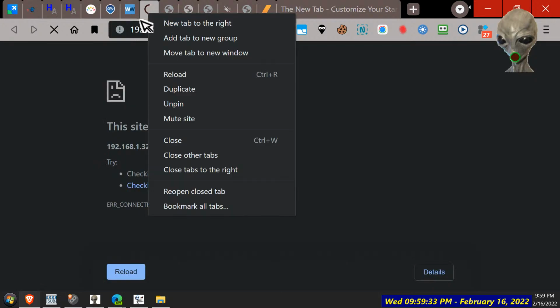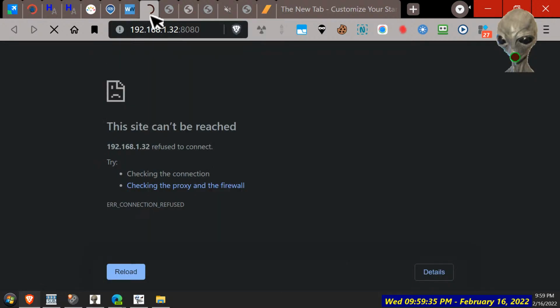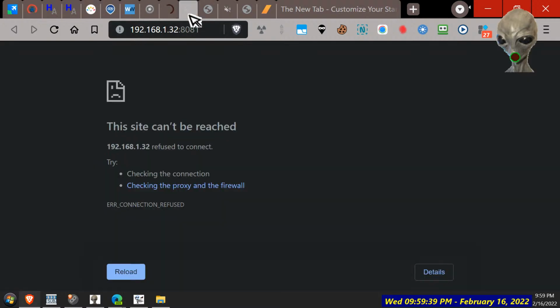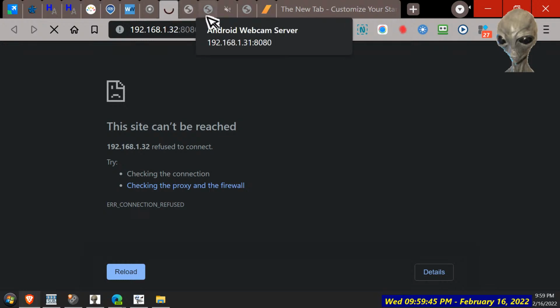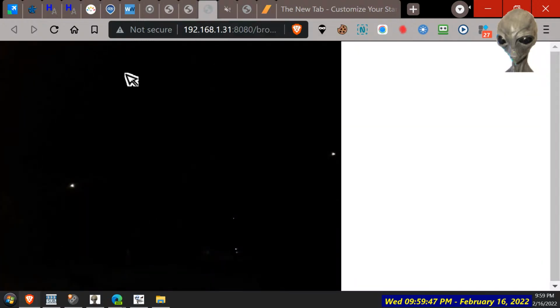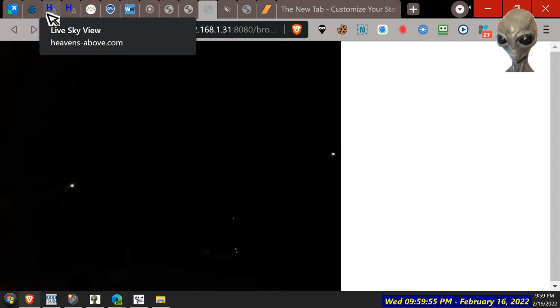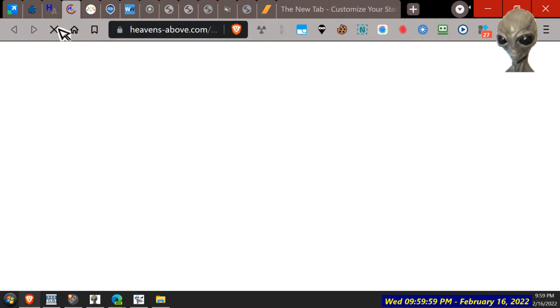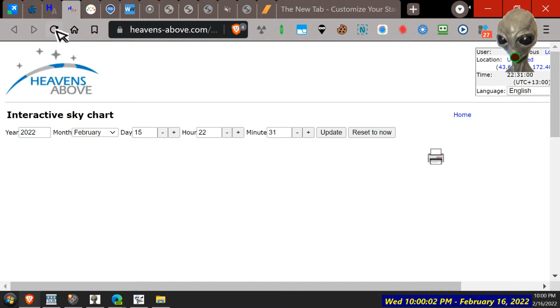I don't think we need that. What is it? Alright, yeah, we do need that one. That's my smartphone when it's working. Smartphone. Compass and all that. It is pretty dark out there. Can't see any clouds on that camera. Let's just load that one.